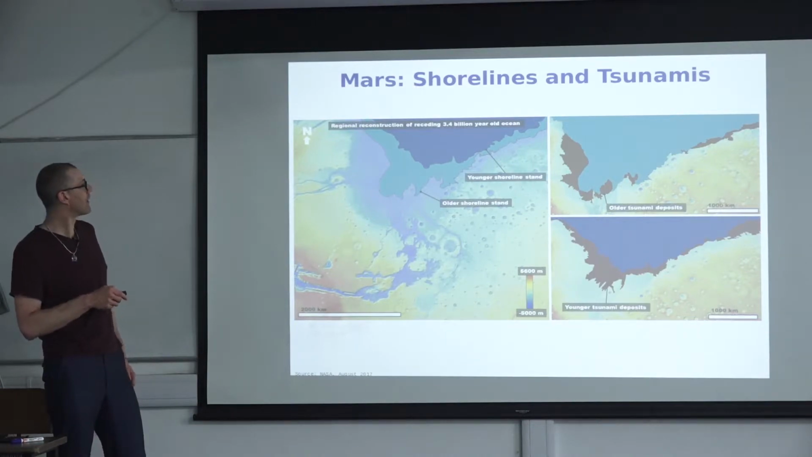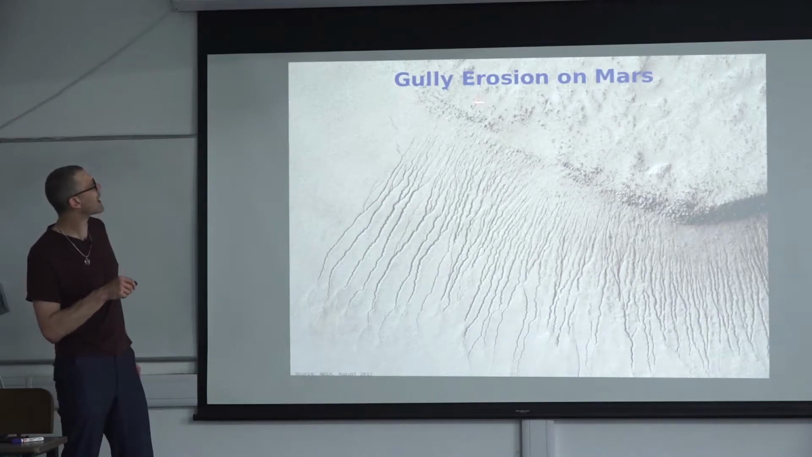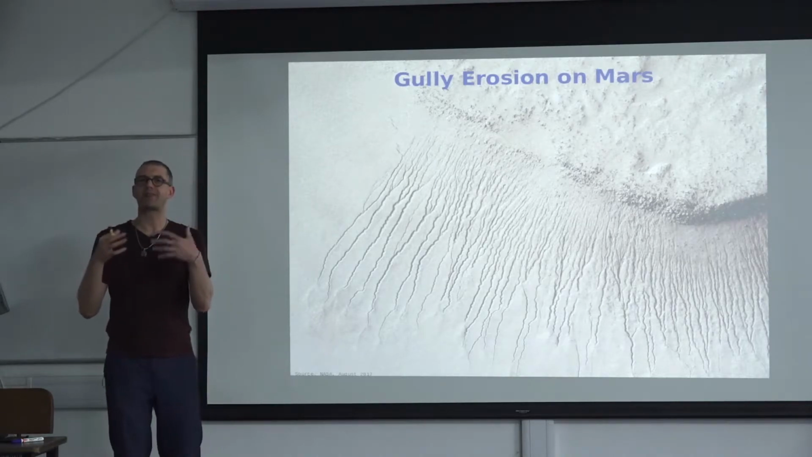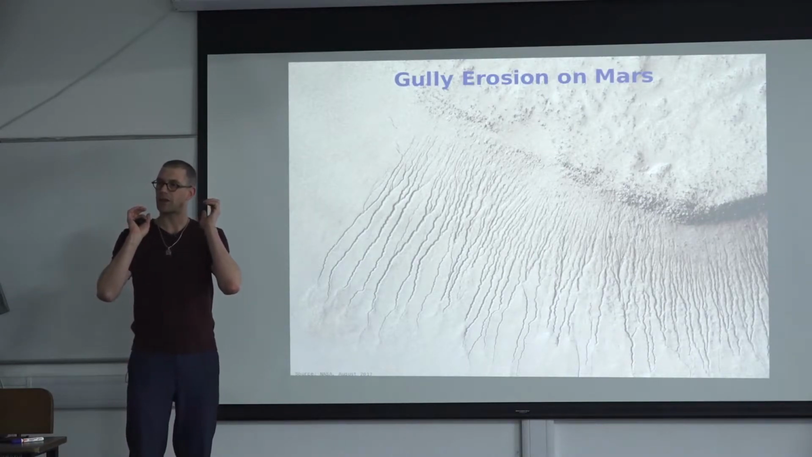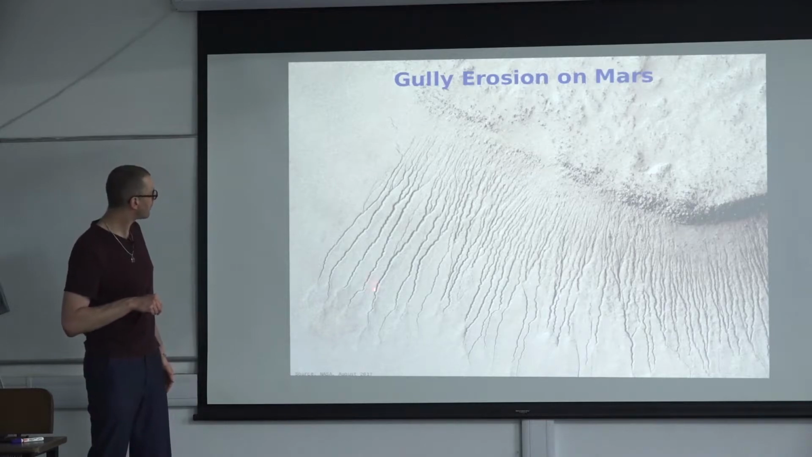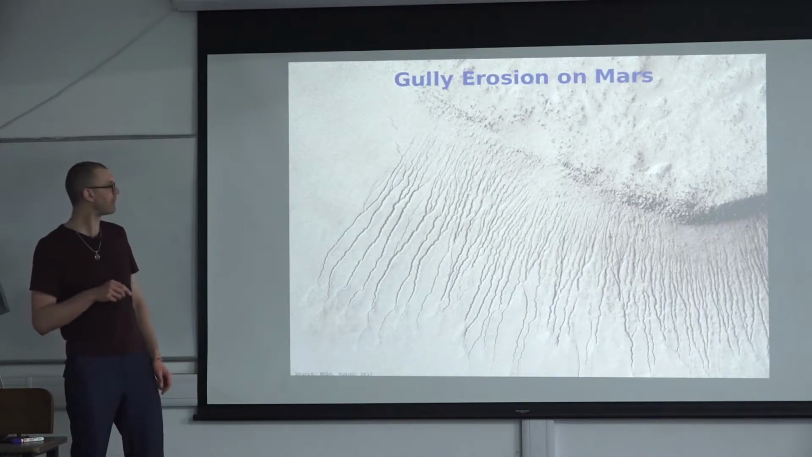Okay, one other point about Mars and why it's great to work there is that we have gully erosion on Mars. And this is often associated with water that is frozen as ice below the surface, that is melting, and at a certain point is allowing liquid water to flow and generate those gullies. And this is something that we can model and describe. And essentially, we can identify how much water has been there to generate those gullies.